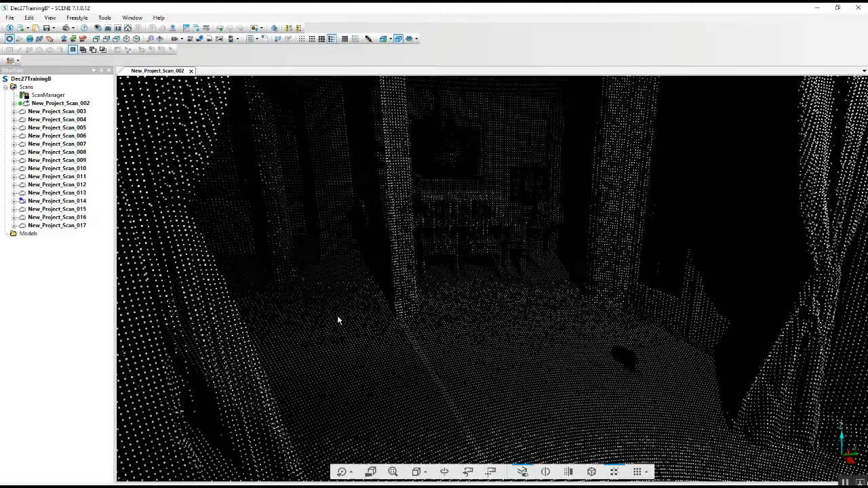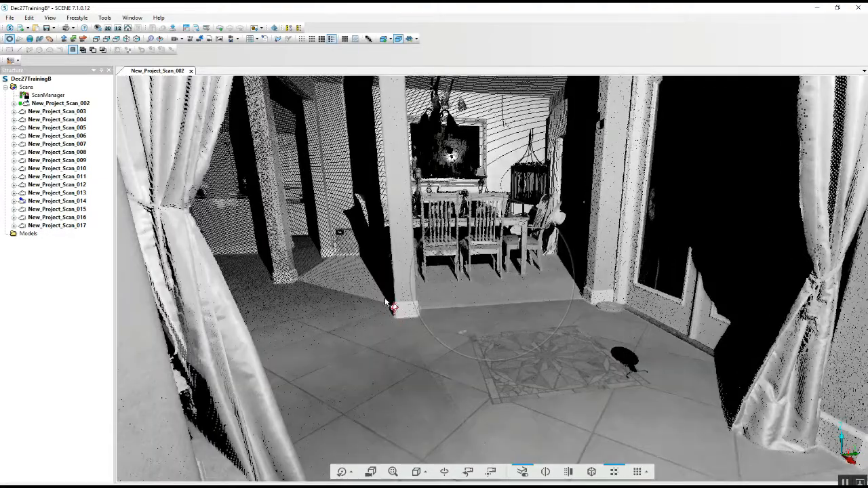That's a real quick, simple way of getting rid of something in the scan project that you don't want. We can do that with just about anything. We could take this entire table and chairs out if we needed to.